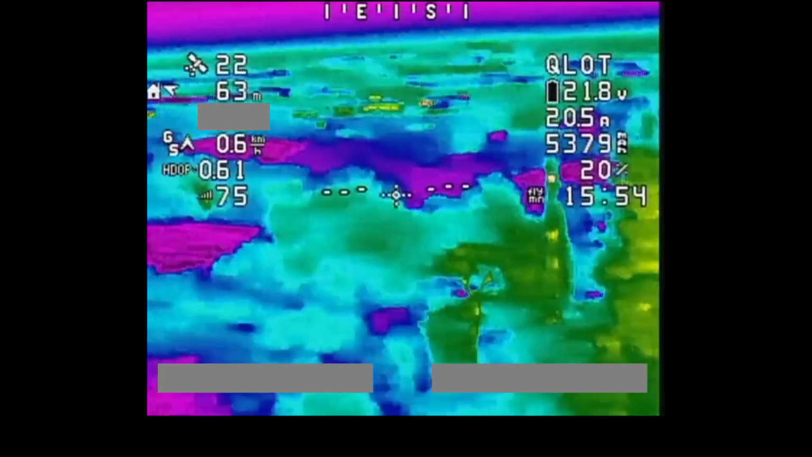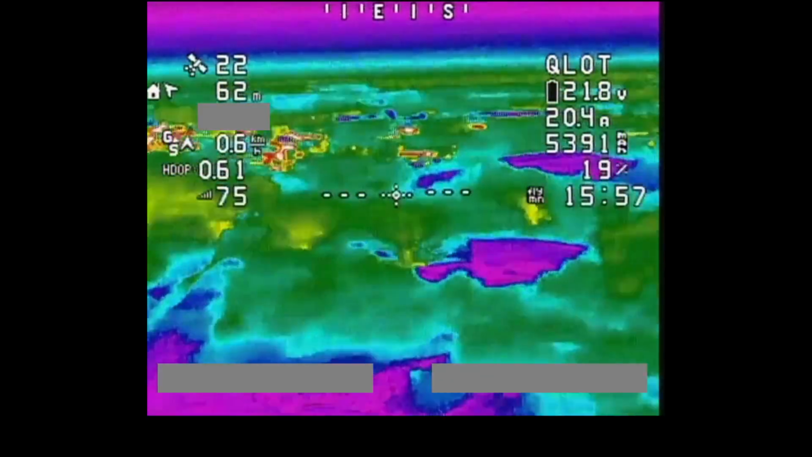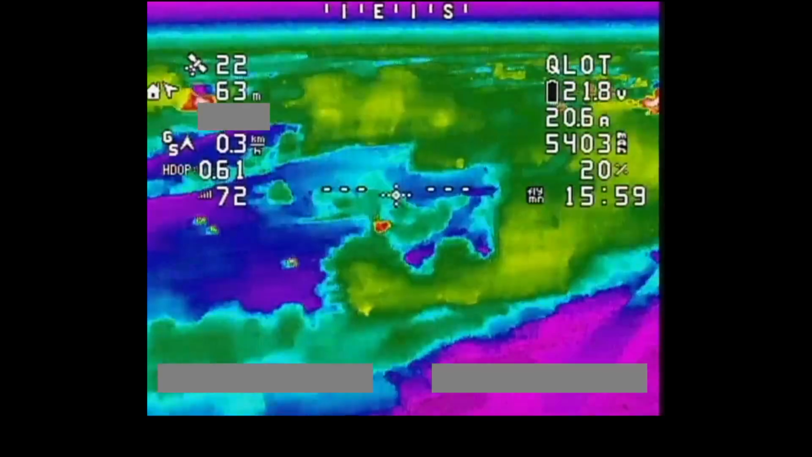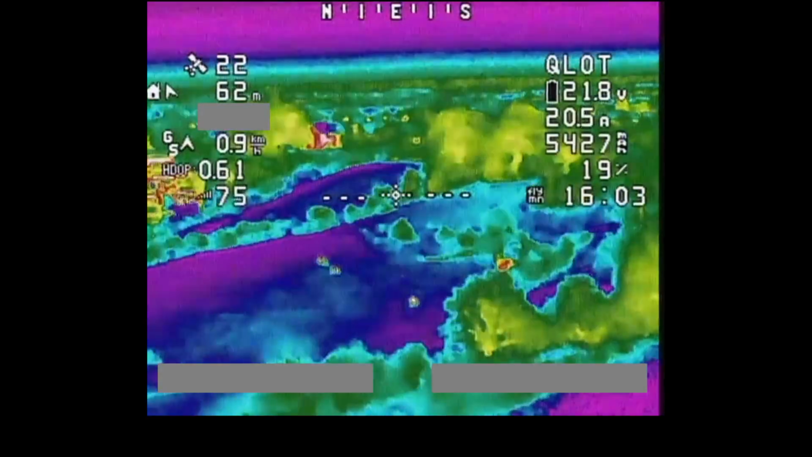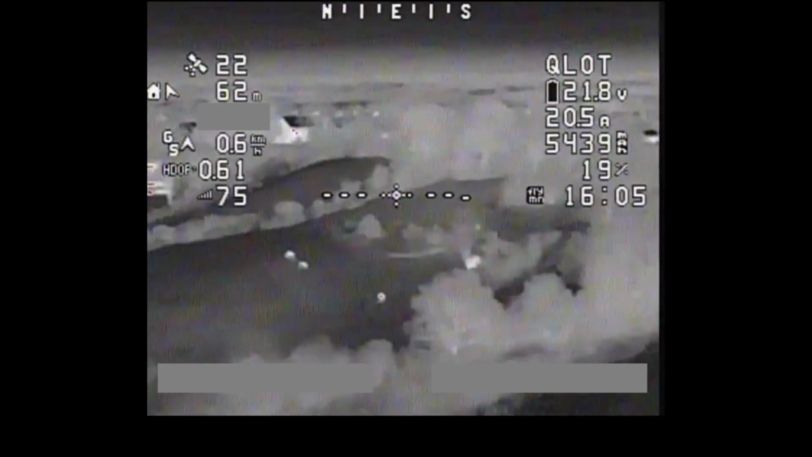Look at this, look. It's amazing how the different trees glow differently. That tree there, that's the radio antenna that's disguised as a tree. See what I mean though with this particular colour palette? This is the one with the most colour information. But it does make it hard to work out what you're looking at. Everything does look quite abstract in comparison to different ones.